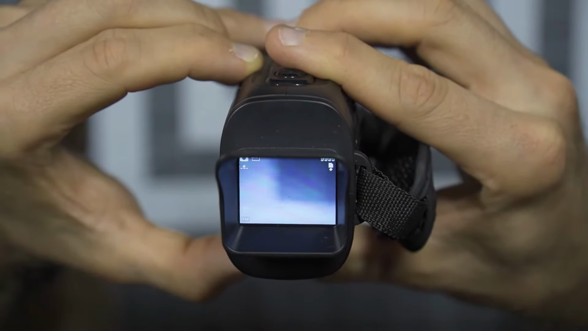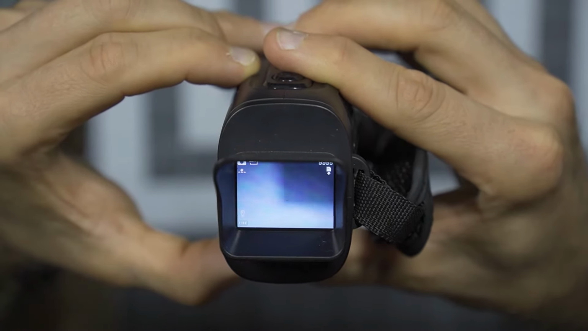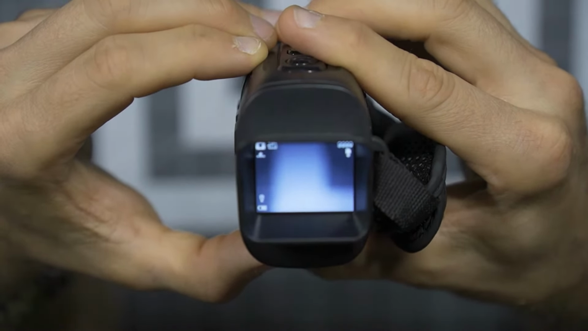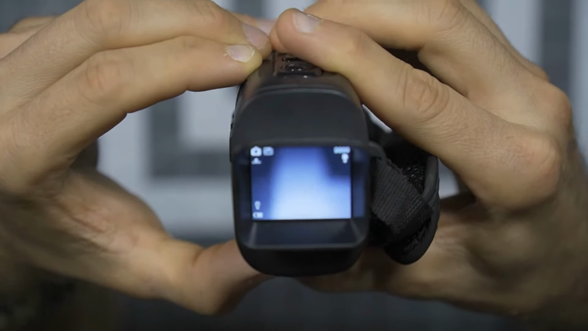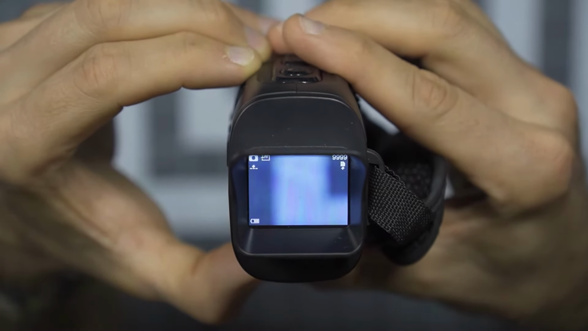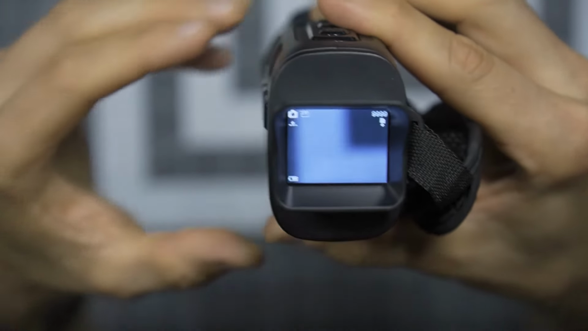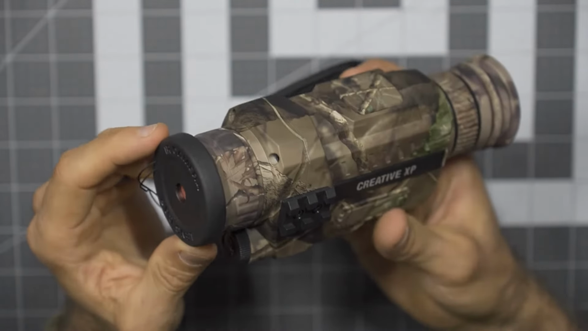So single pressing between the intensities as you work your way all the way through. And now off. Again, single press. That turns your infrared on. Your different intensities. And if you listen careful, little click. That little click there, that's your infrared mode.